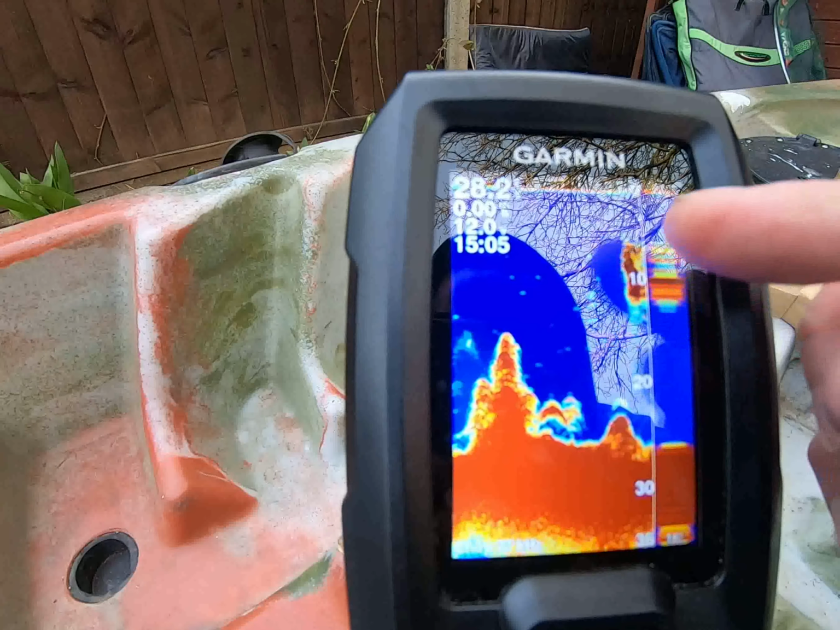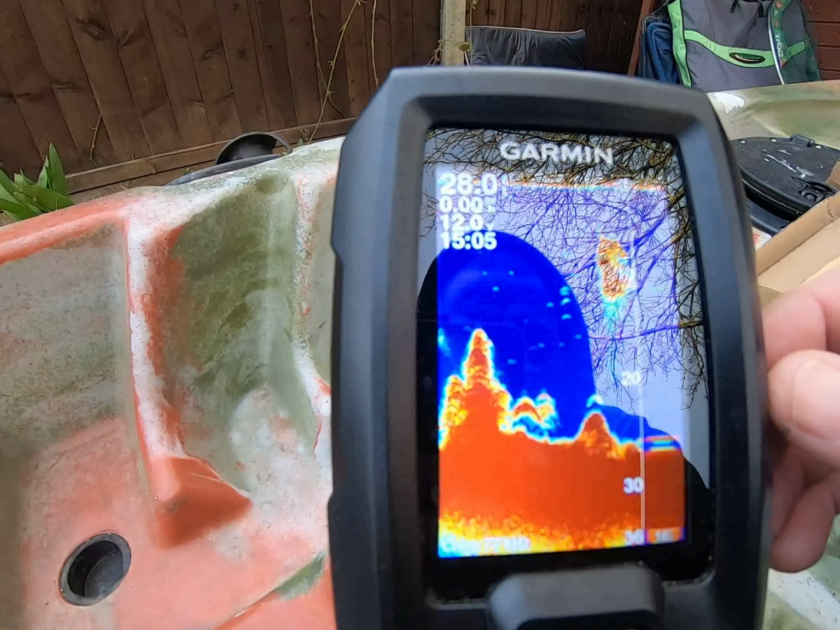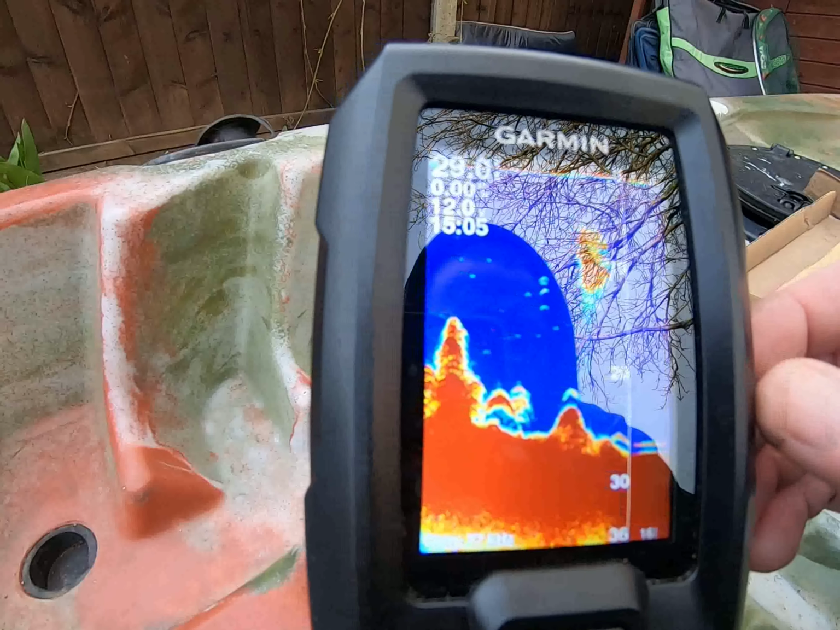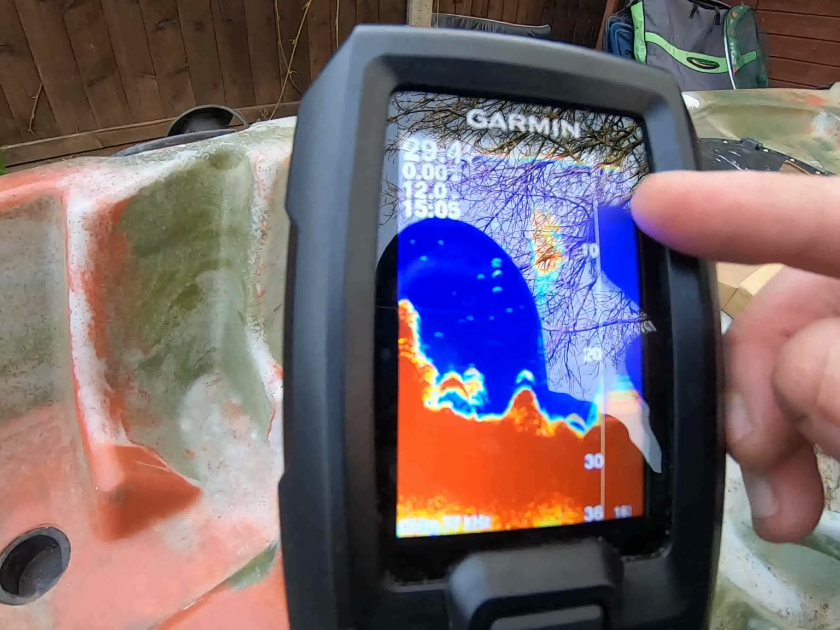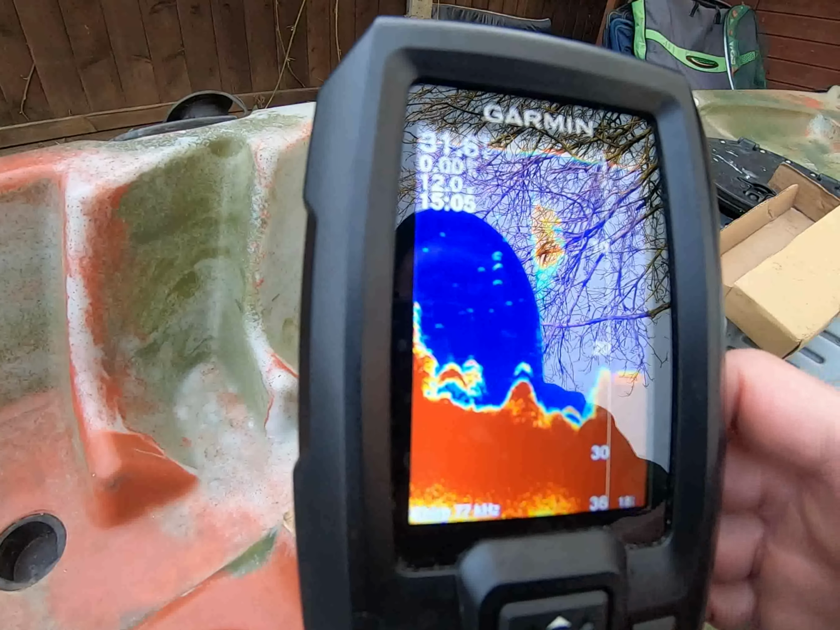This would probably be a shoal of bait fish there. You get used to knowing what's what, but it's tricky, but it's good fun. I can get rid of this as well and just have the history, but I like to see this live action as well.